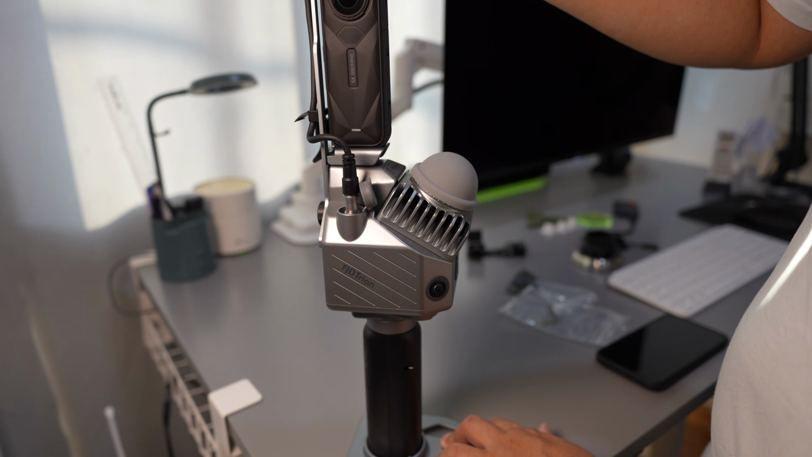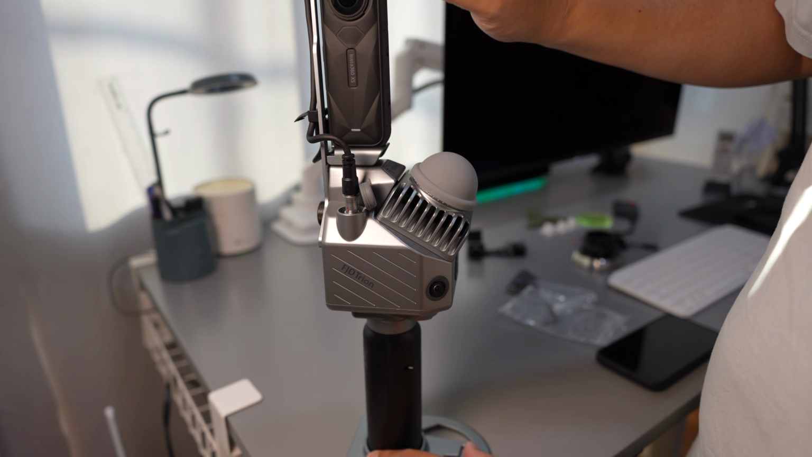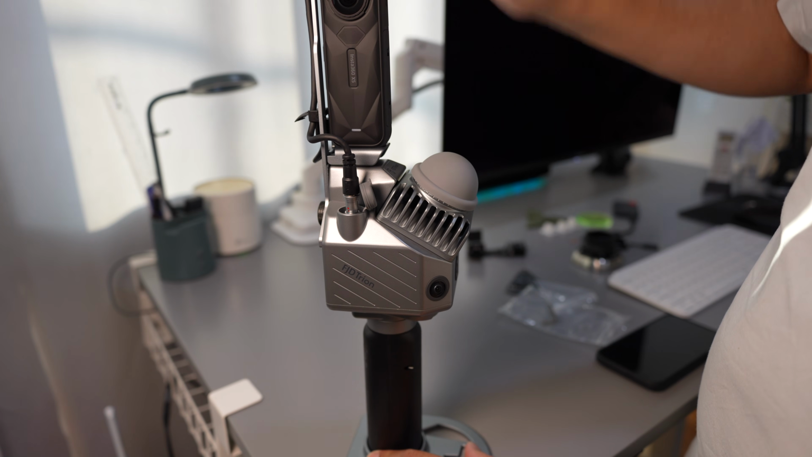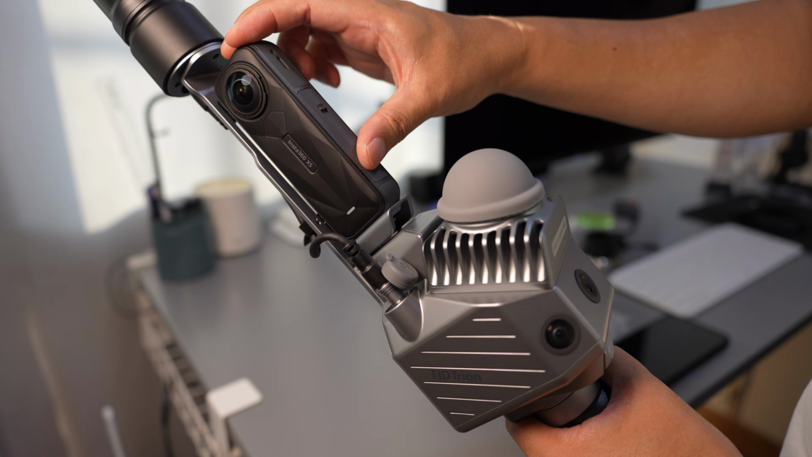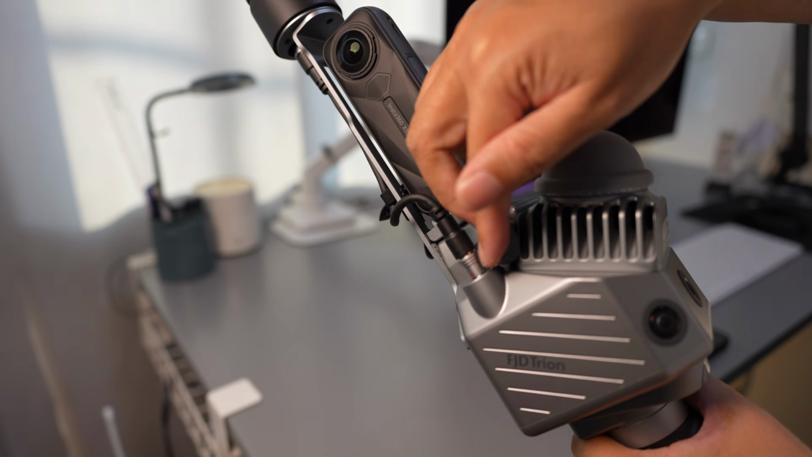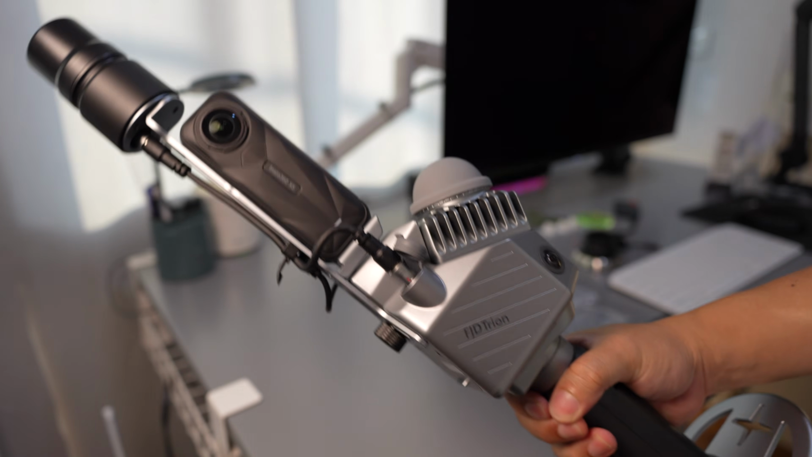The RTK antenna will be fixed here, which is shorter. This bracket not only affects the accuracy of the external camera, it also affects the accuracy of the RTK antenna. It's not stable. So when you don't have this, the RTK antenna will be fixed directly onto this port and it's not going to move. So you have a much more compact scanner.